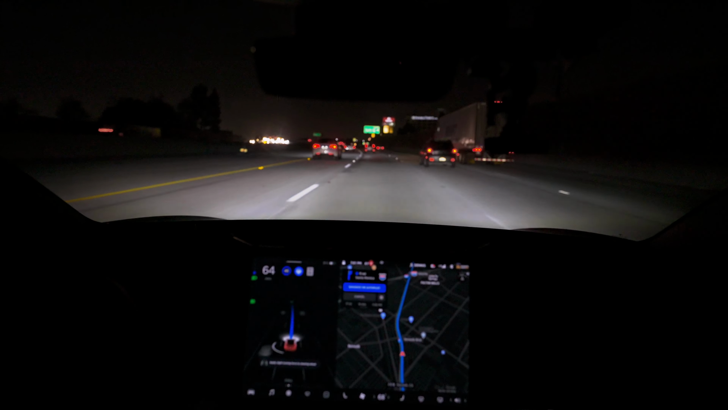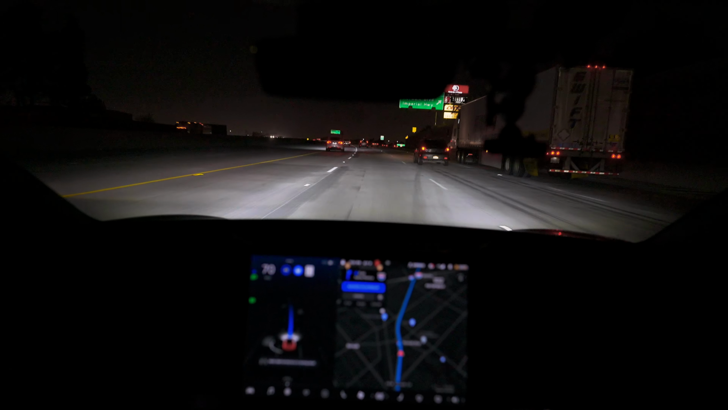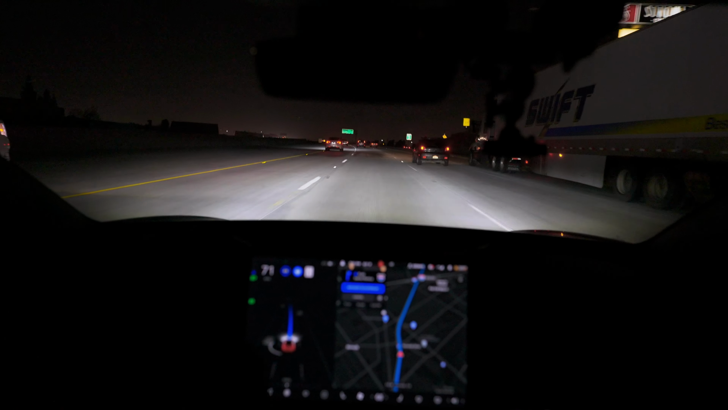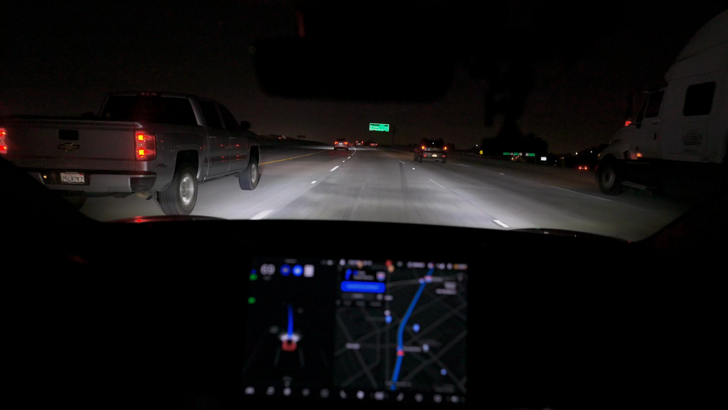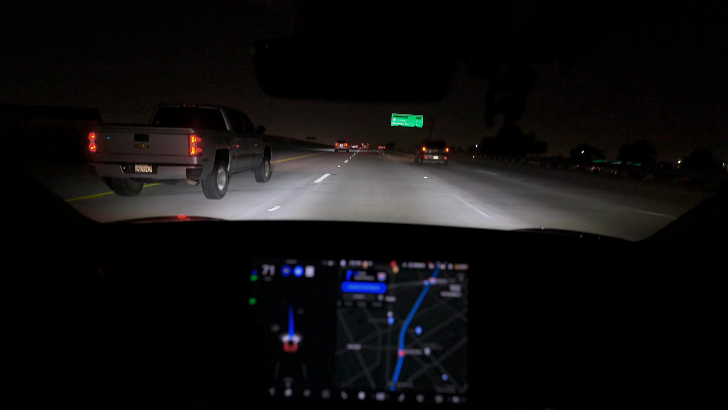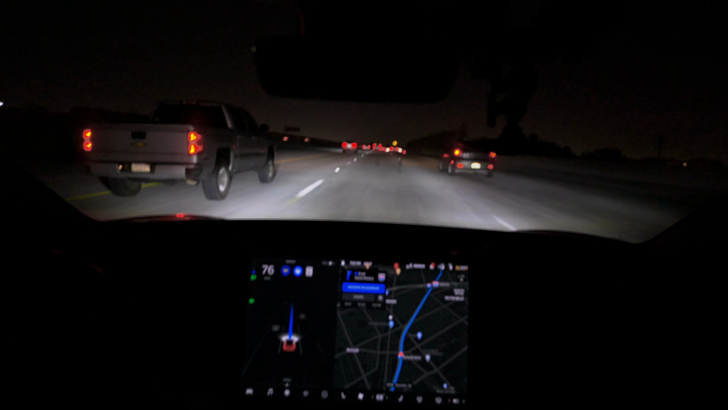A little bit of braking there. For some reason at that section, the Tesla Autopilot always thinks that it's a 45-mile-per-hour zone, and it just brakes really, really quickly. So I pretty much know that exact point every single time, so I just prepare for it, and I just accelerate right through it or turn off Autopilot.